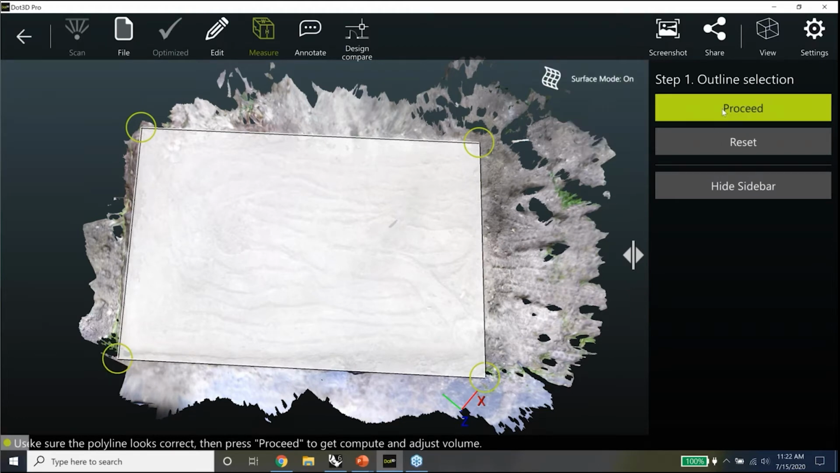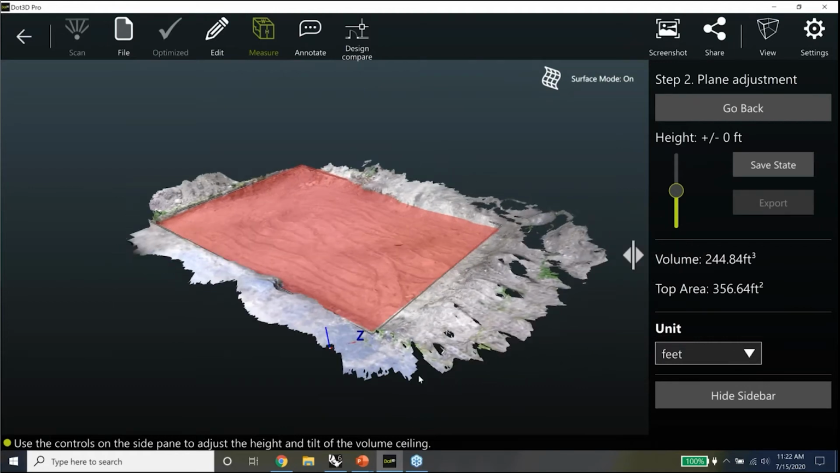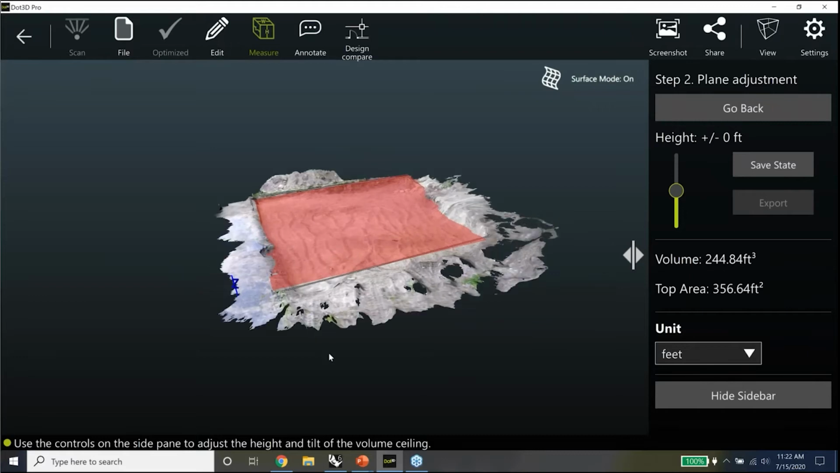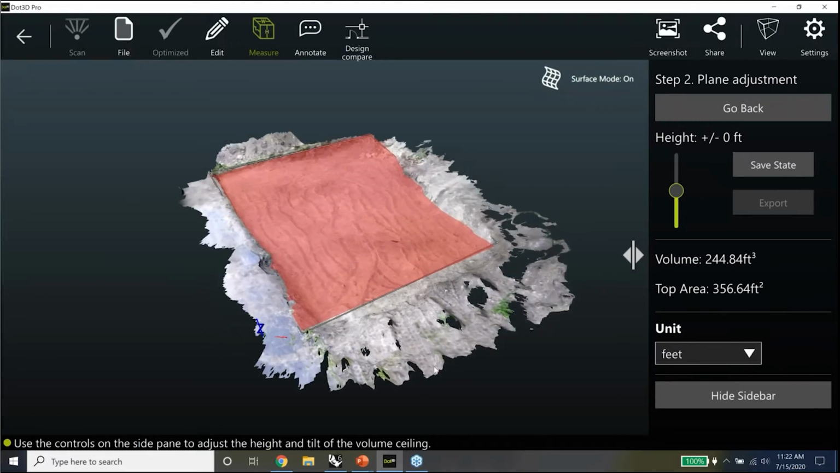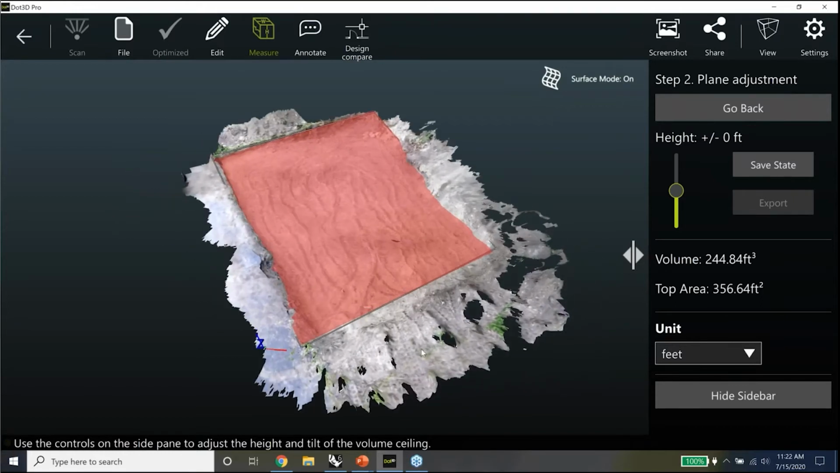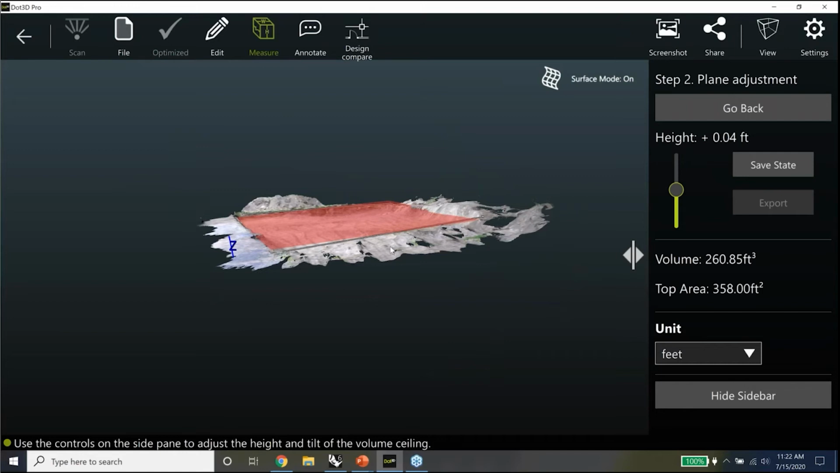And then we get to measure. So I look at this and it doesn't look too bad. It's a little low, particularly back in this corner. And as we all know, 4 points don't define a plane, 3 do. So this requires a little tweaking. But we'll go up about, let me just go up. I think that's pretty close right there. Yeah, I like that.